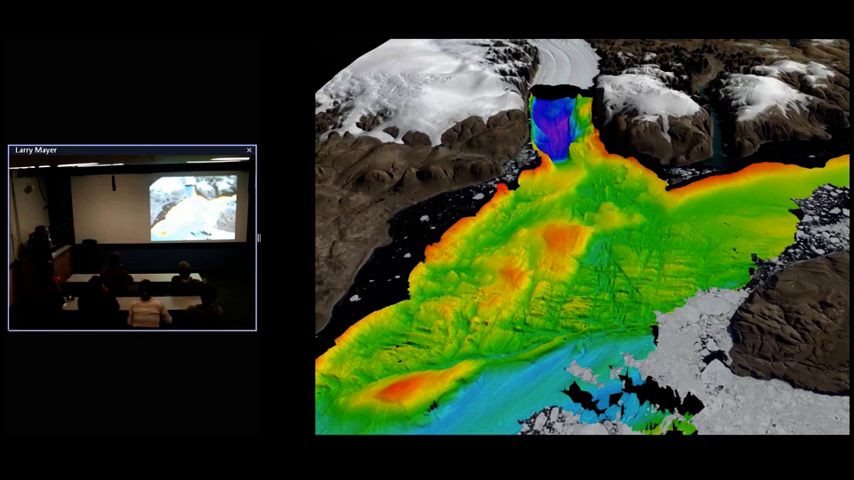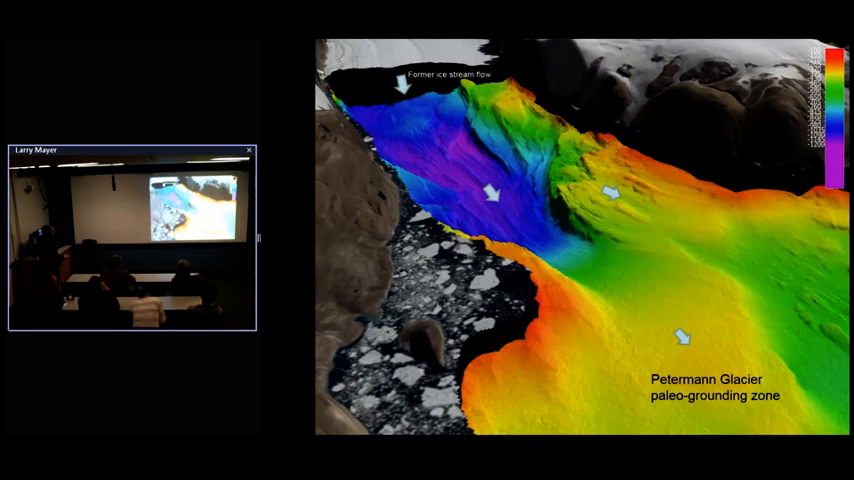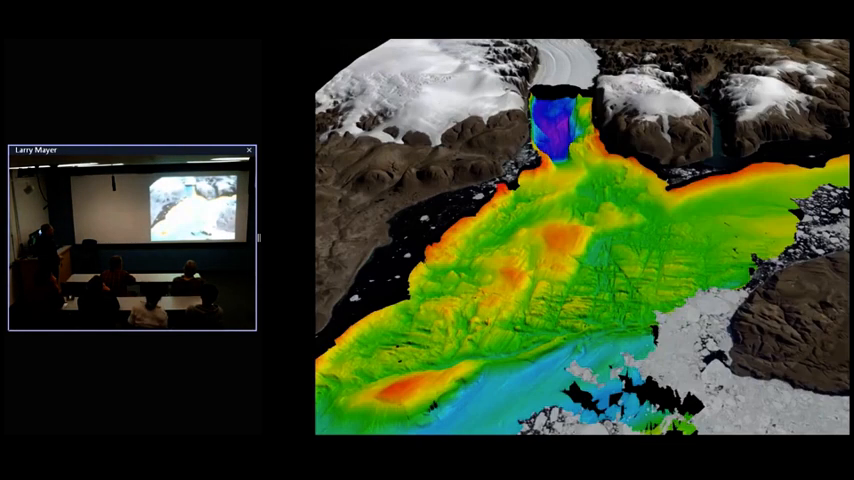Which two, Larry? I'm sorry. That one here and this one here. We'll take another look here. Here you go. So here's the first one. Here's the ice stream flow coming out this way. It stopped here, plows all that stuff up, forms that grounding line. It looks like there was yet another one out in here. And so the idea, with the 50 cores in this area, is to try to date that.